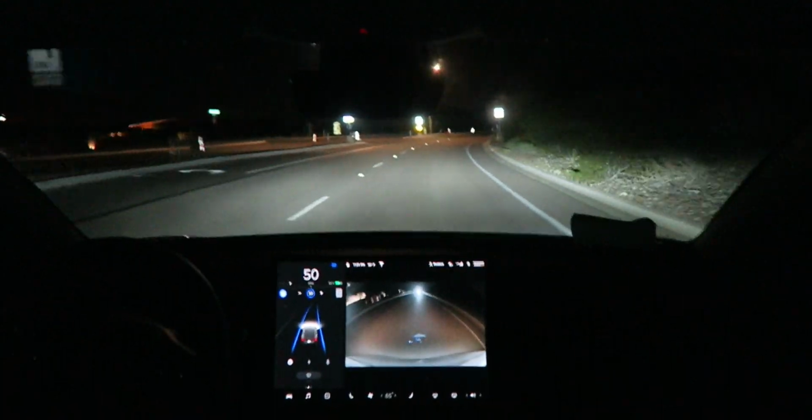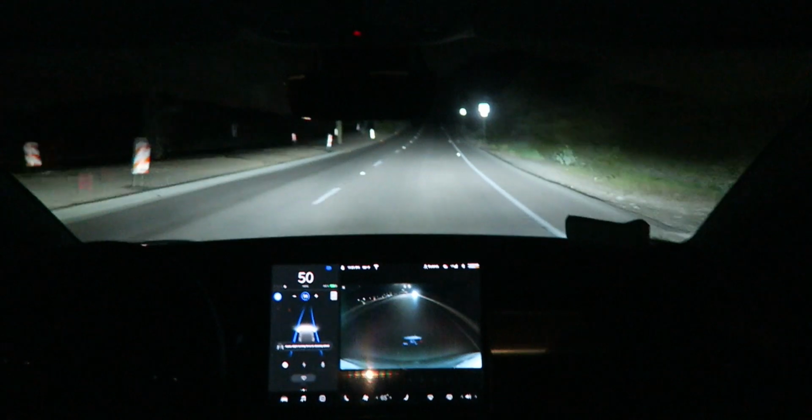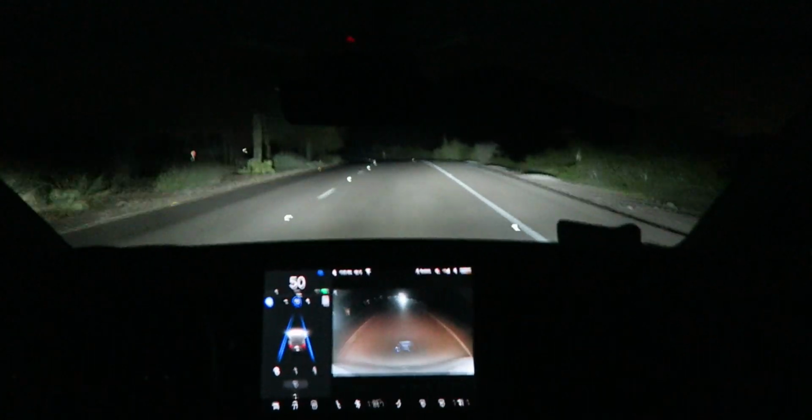High beams are engaged. Taking this turn very simply. Look at the mountain in front of us. If you guys can see that, looks nice, don't it? Maybe you guys can't see the stars. I mean, I can't see the stars. I can't see through this roof. It's too dark.